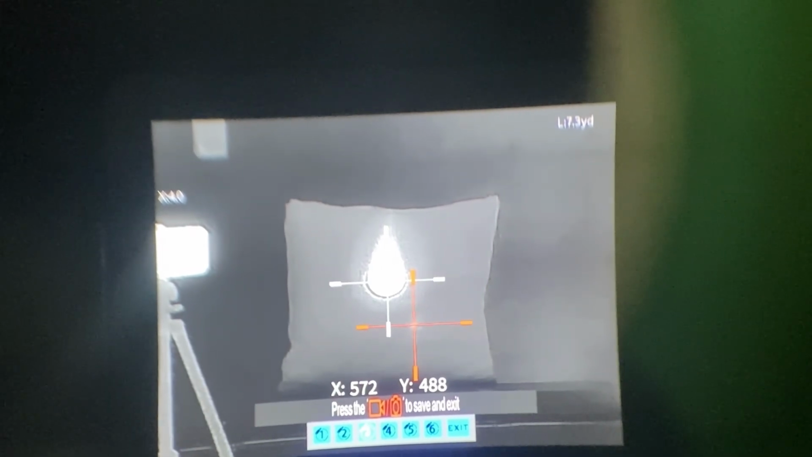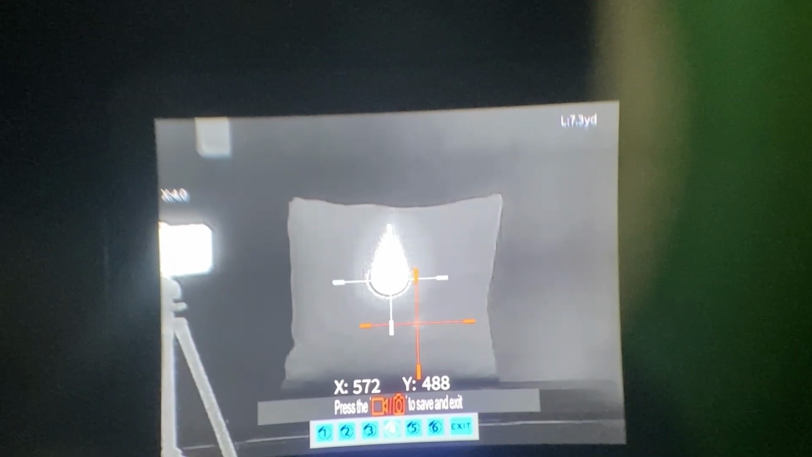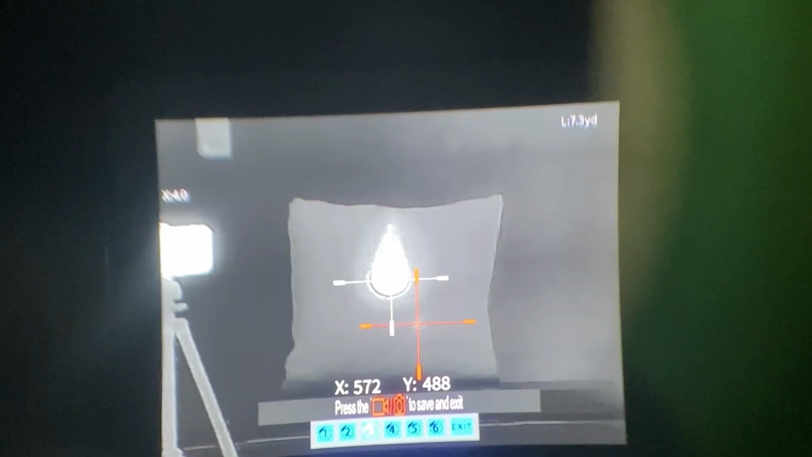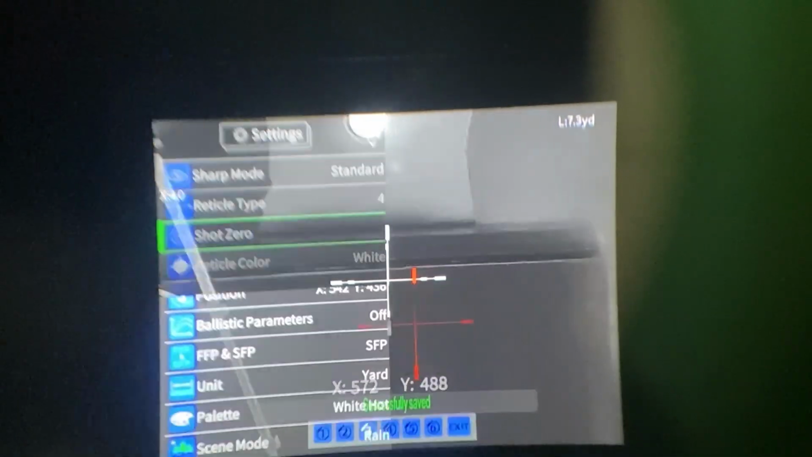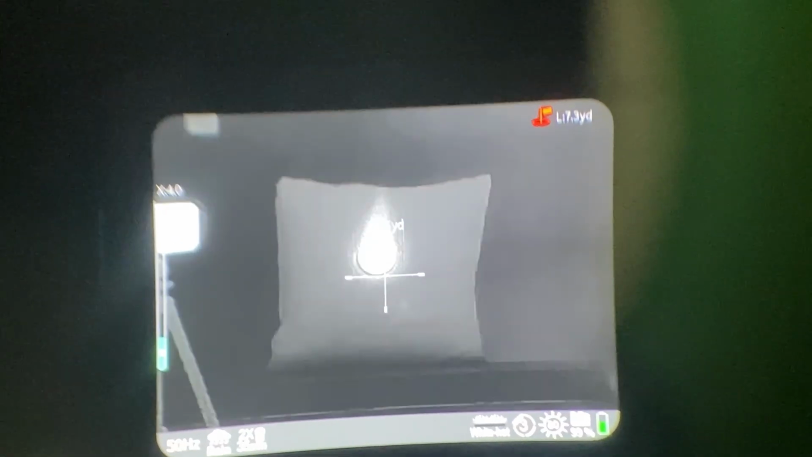Press, and then you choose which zeroing profile you want. For example, different guns have different zeroing profiles, you can do that. I'm going to choose number 3. Now load up and take another shot.